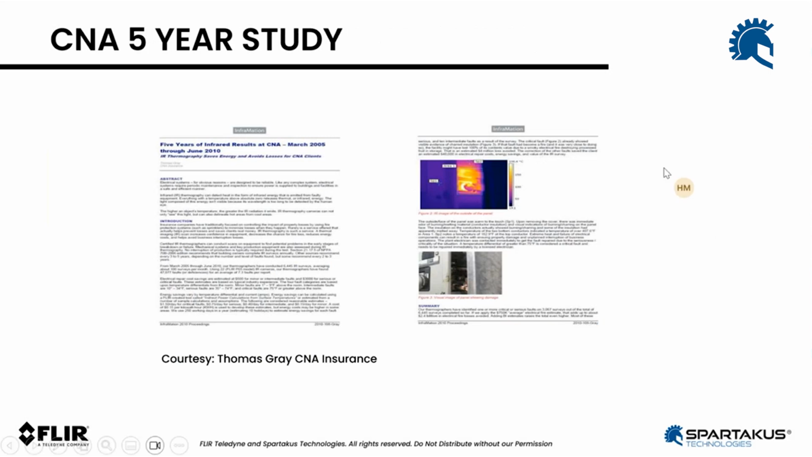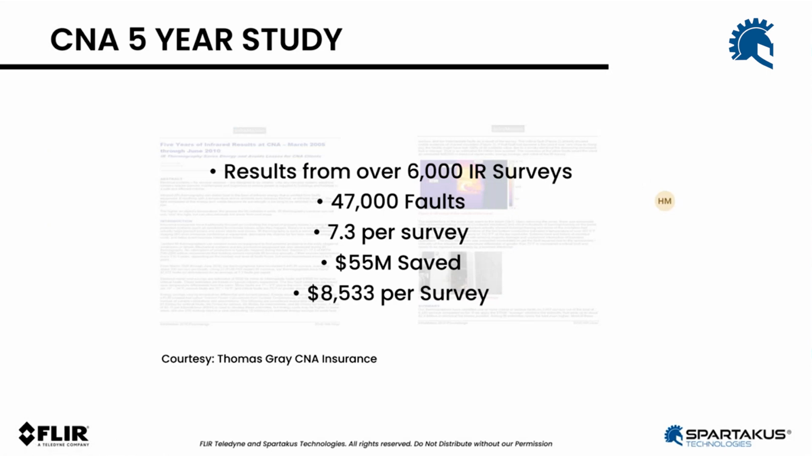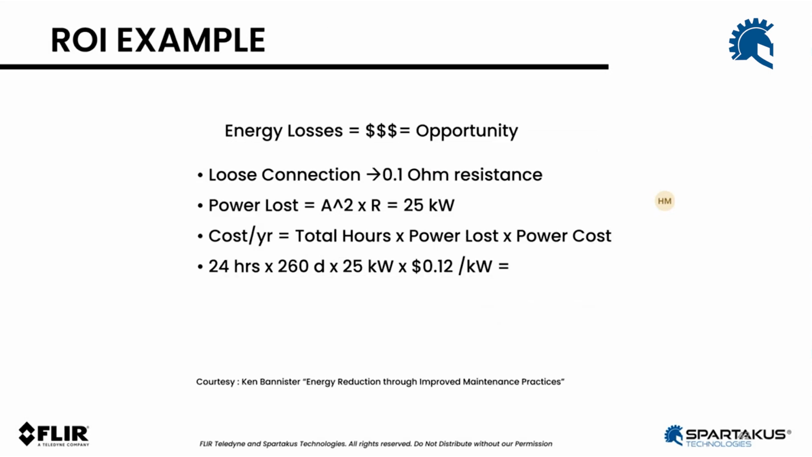We also did a study with CNA, the insurance company. The study itself is available online, but I just wanted to give you some of the highlights. Out of 6,000 IR surveys, we found 47,000 faults. You can do some math here on how many faults per survey, and we arrived at roughly $55 million worth of savings in this 5-year study. Basically, $8,500 per survey. That's quite significant.